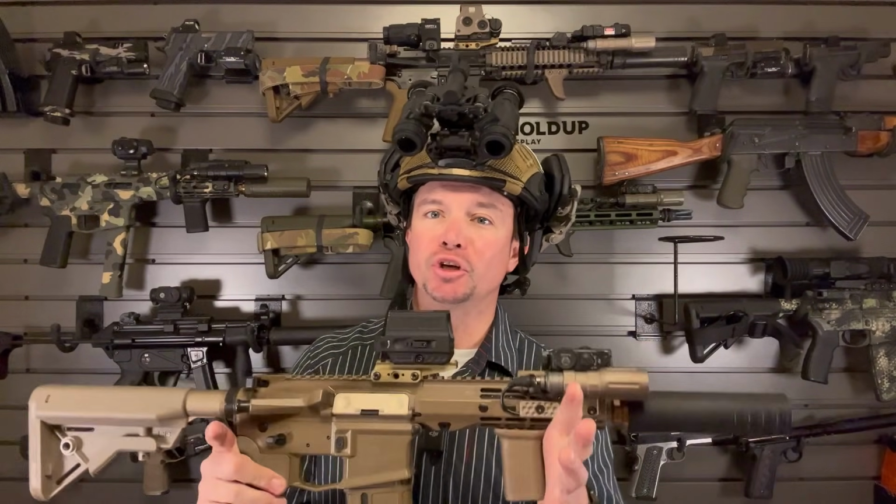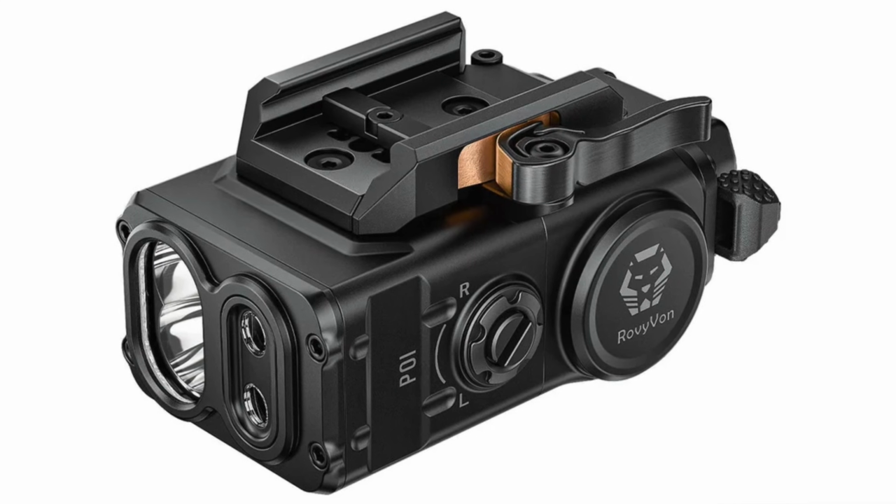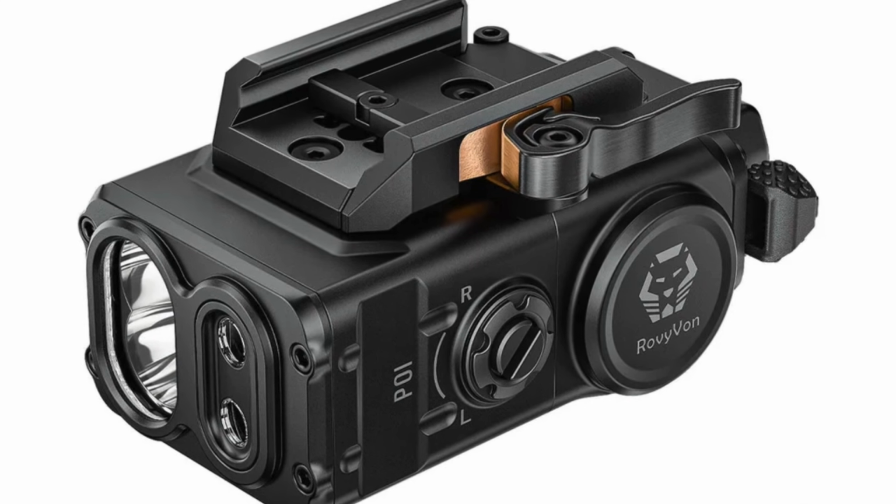Shooting under night vision is awesome. Shooting subsonic 300 blackout suppressed with a good laser aiming module under night vision is sublime. This is the RovyVon GL5 Pro. And yes, RovyVon did send this out to me, just like they did with their GL4 Pro.